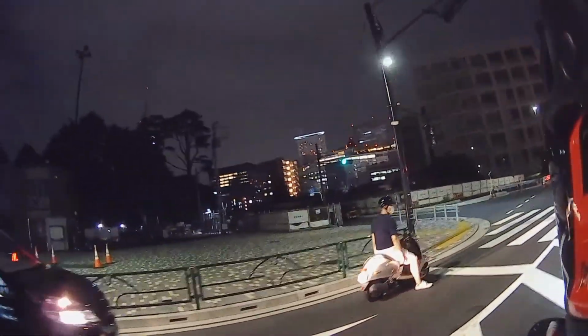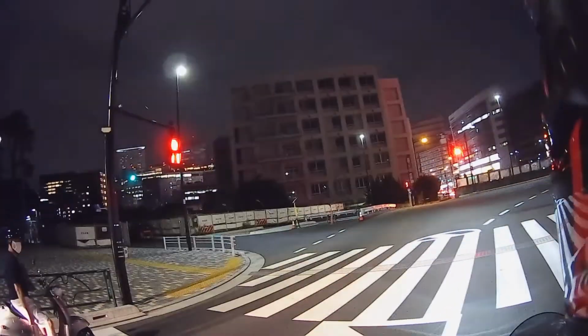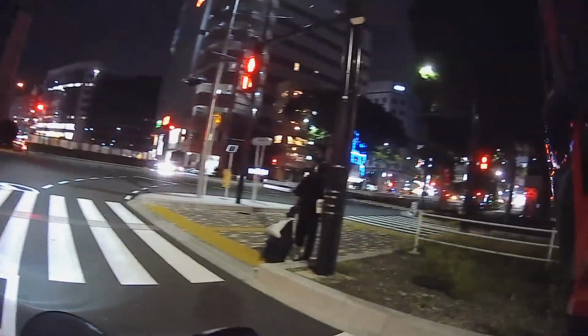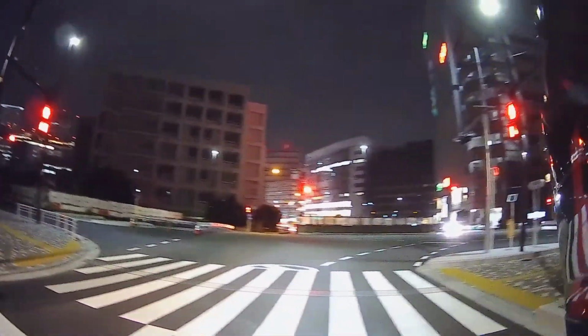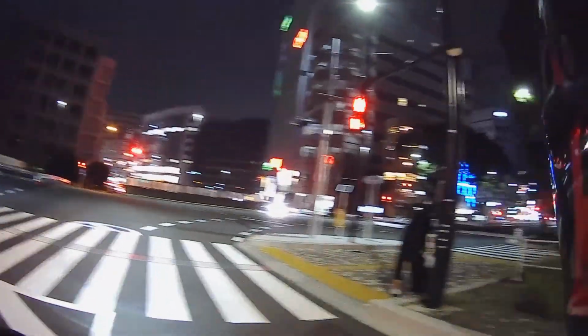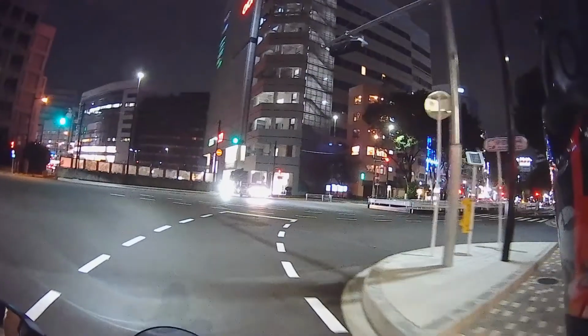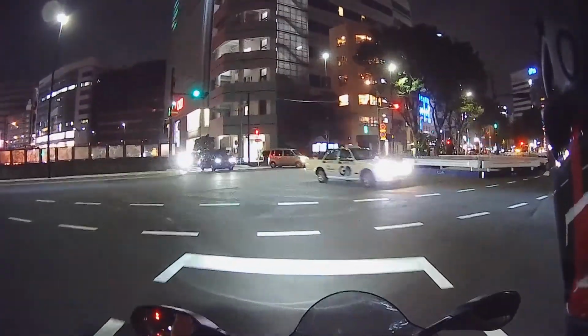This is the other entrance, and oh, I think they patched it up quite a bit. Oh, looks like there will be a new tunnel here very soon. Anywho, back to our target. Gonna head to Shinjuku Station.